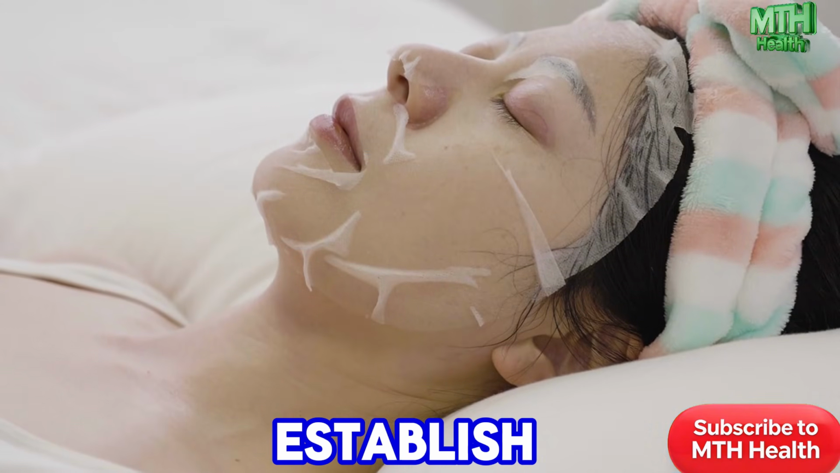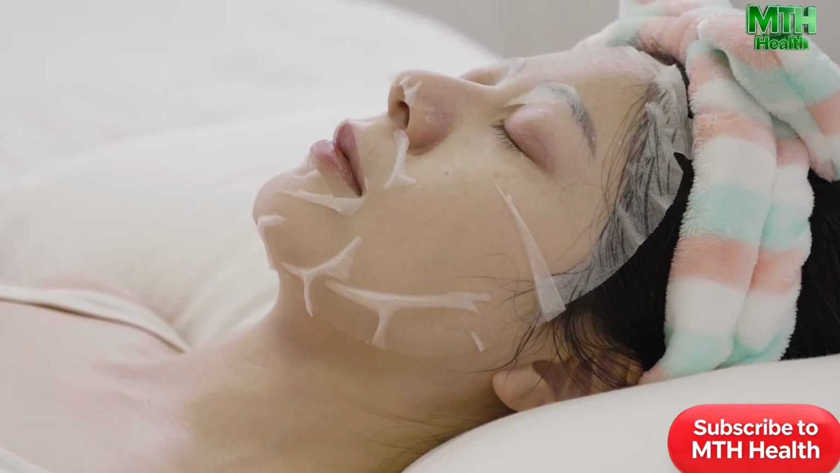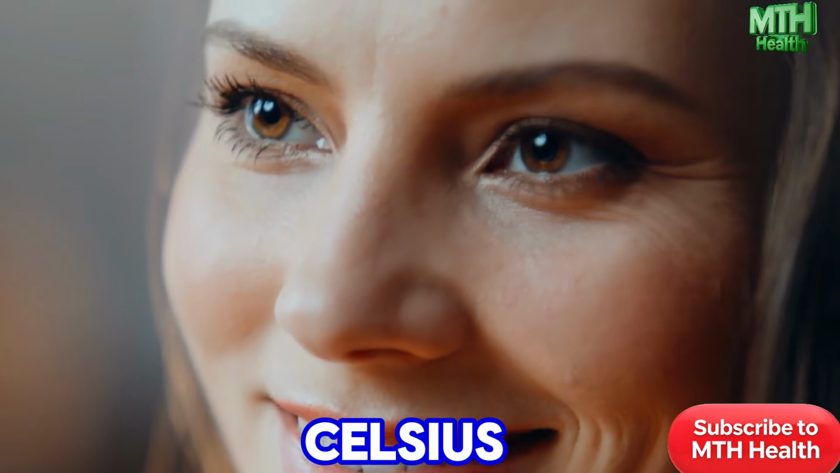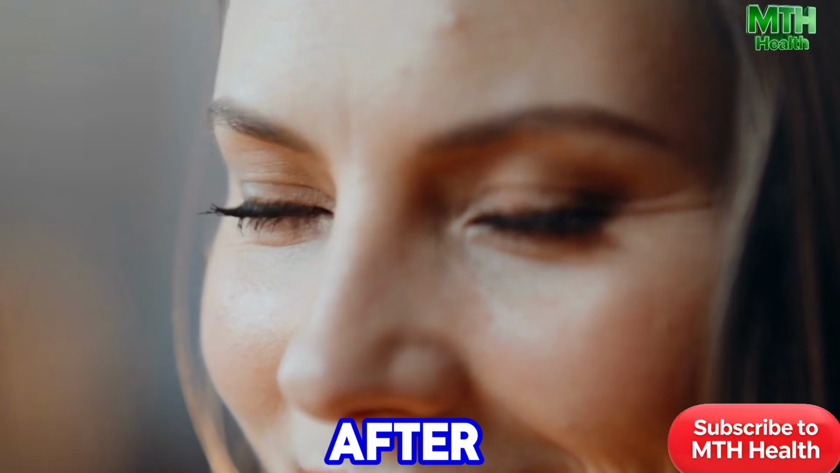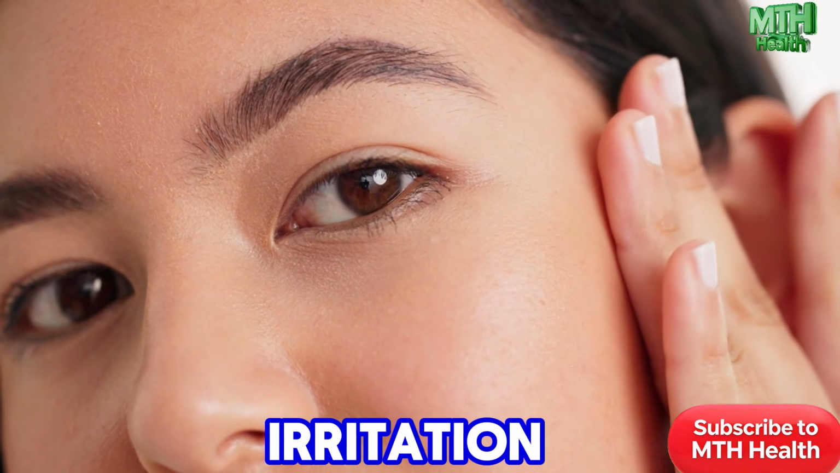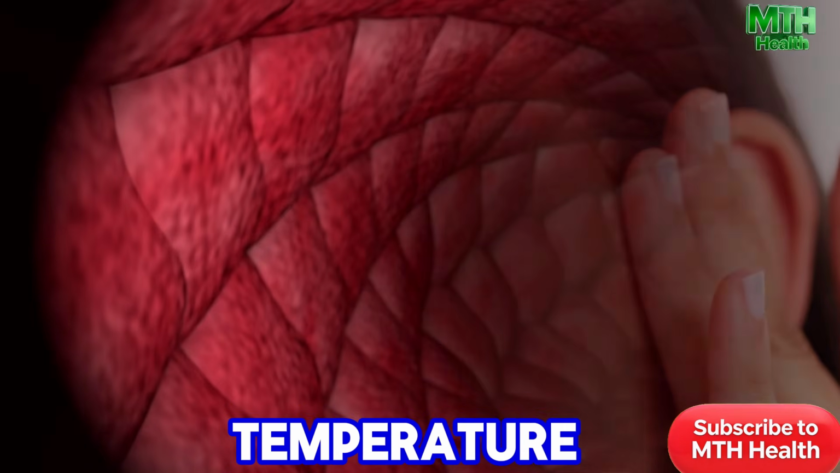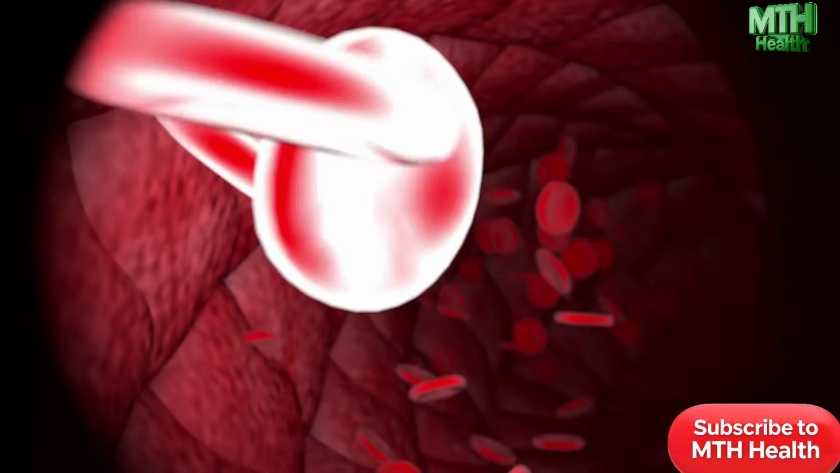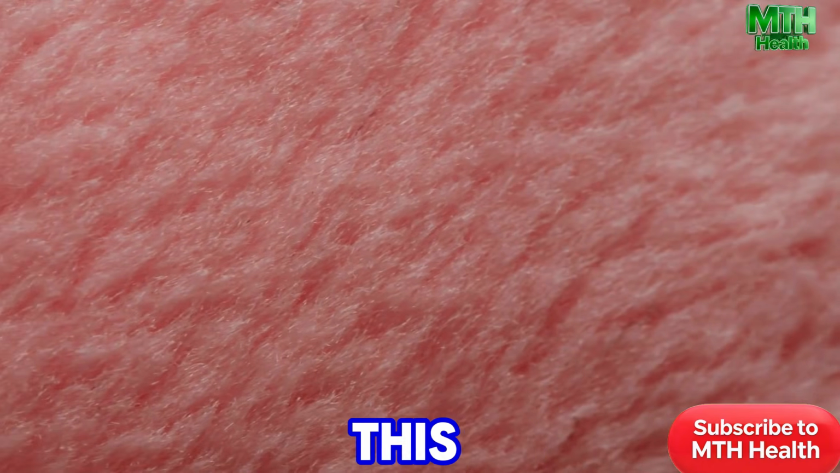First, we establish a baseline. Healthy skin typically sits around 33 to 34 degrees Celsius. After waxing, your skin temperature may rise due to irritation. This temperature increase triggers small blood vessels to expand. Though natural, this response can lead to redness.